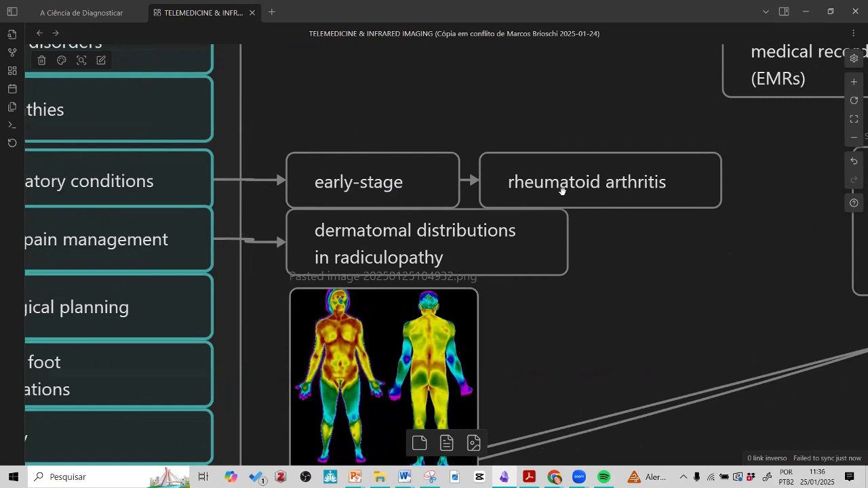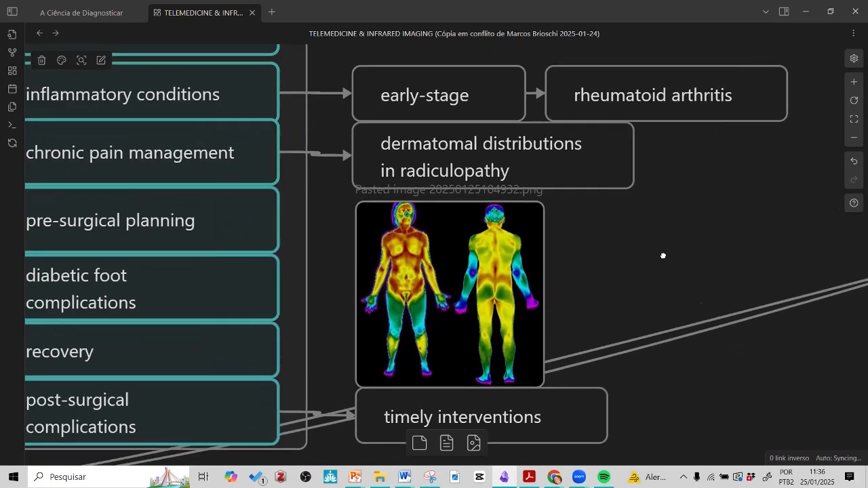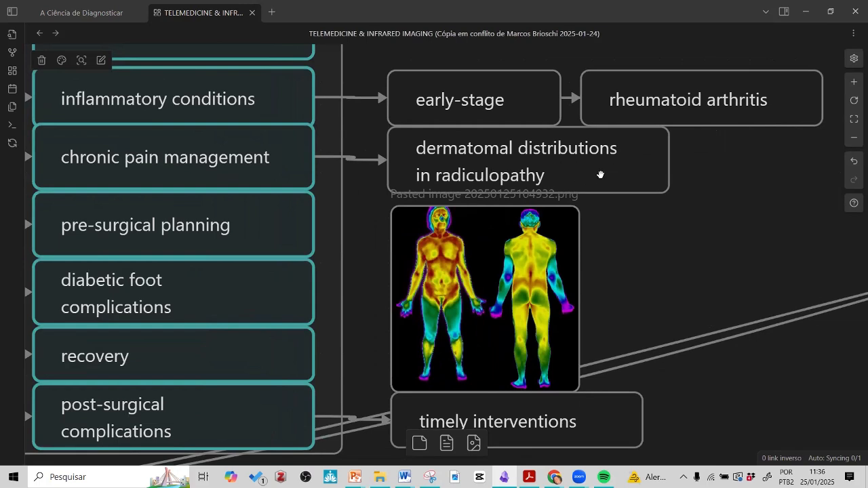One basic example is rheumatoid arthritis. It can take 5 years or sometimes 10 years for some autoimmune diseases to be discovered or to be said, no, it's really a sacroiliitis, or it's really autoimmune thyroiditis. So with infrared imaging, we can have a very early stage approach. Dermatomal distribution, it's the only exam that shows this by imaging.